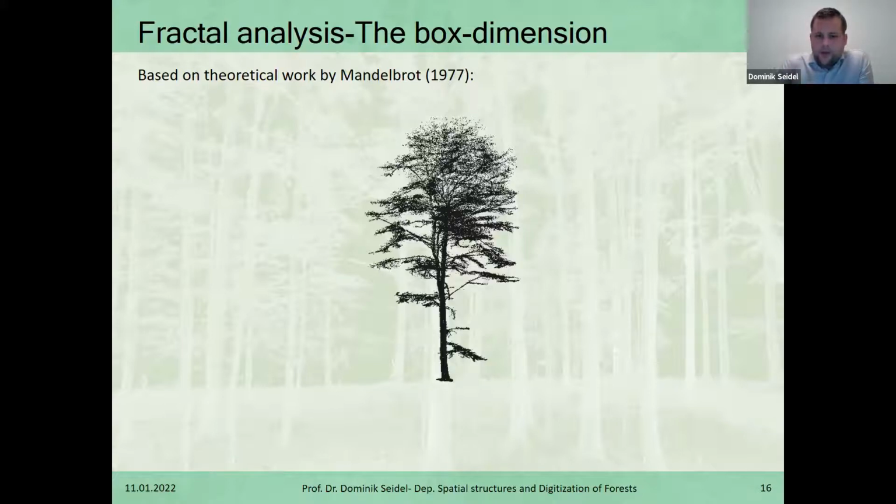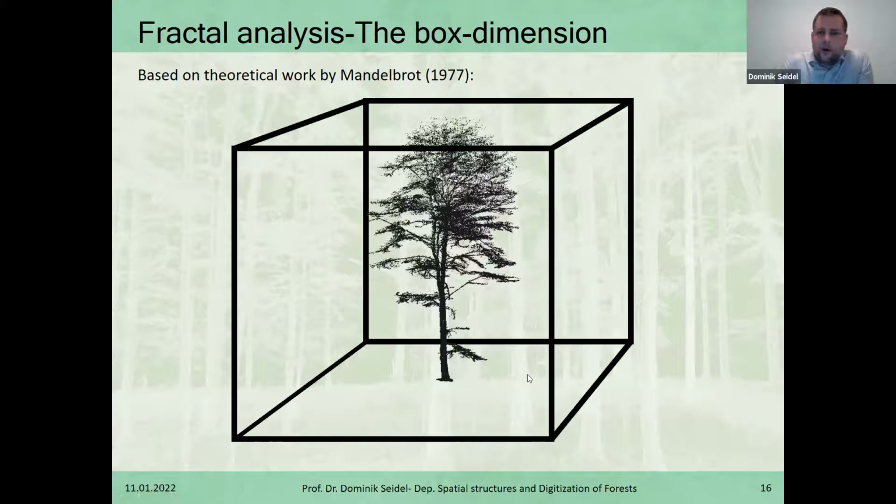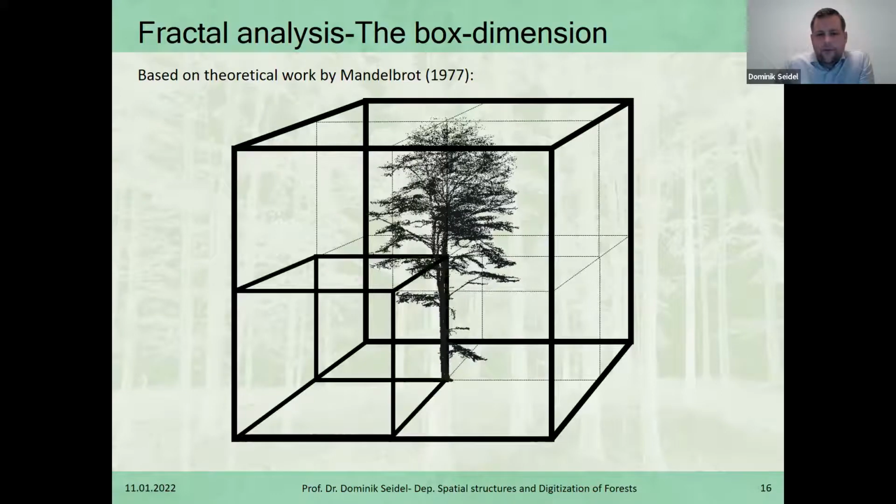If you imagine this tree here, just imagine that you put it in a box. And you would say then that when this box has a given length, you need one box to enclose the entire tree. And if you then reduce the edge lengths of this box to half of the initial box, you would need 8 boxes, 4 on the ground level and 4 on the upper level, to capture this entire tree or enclose it.